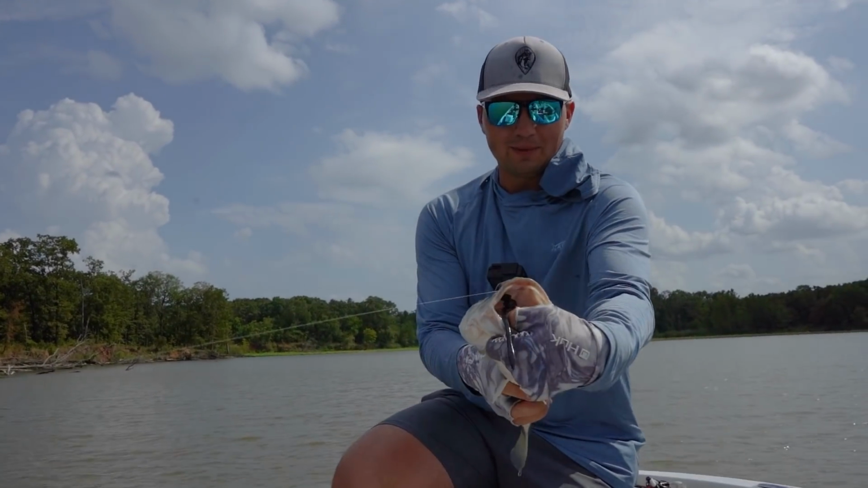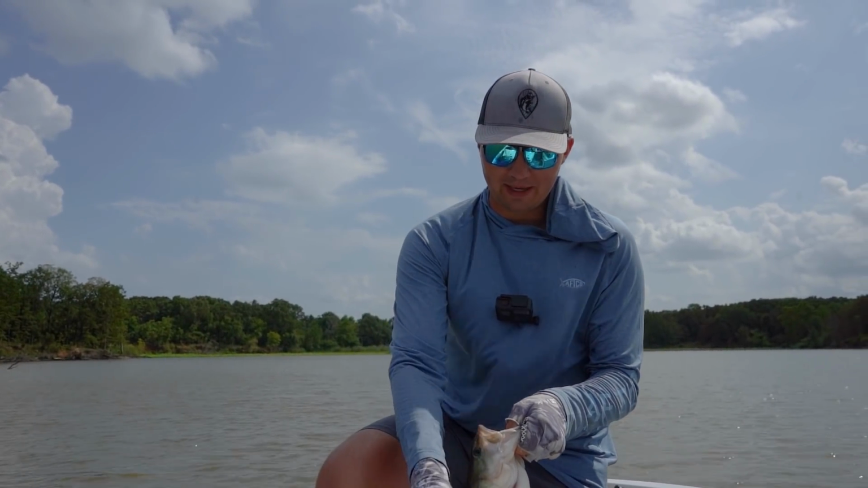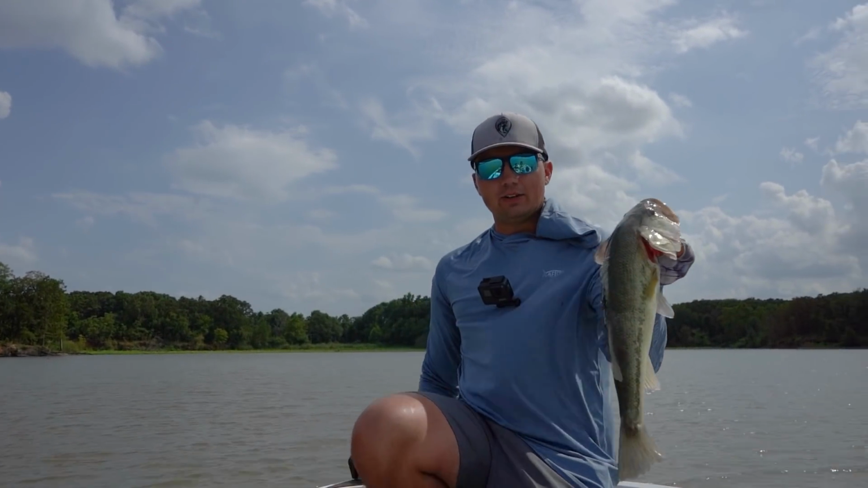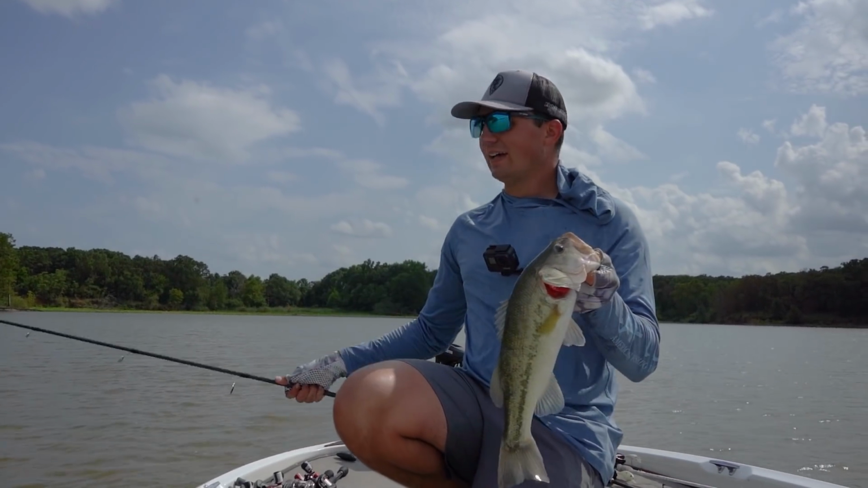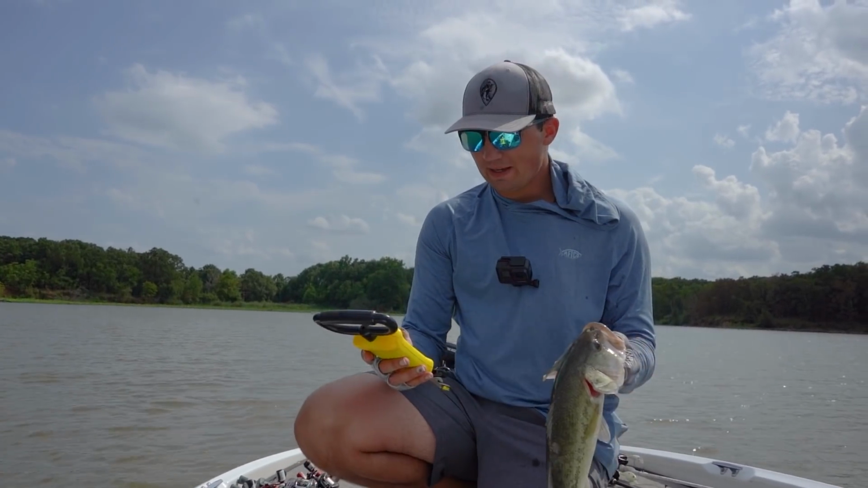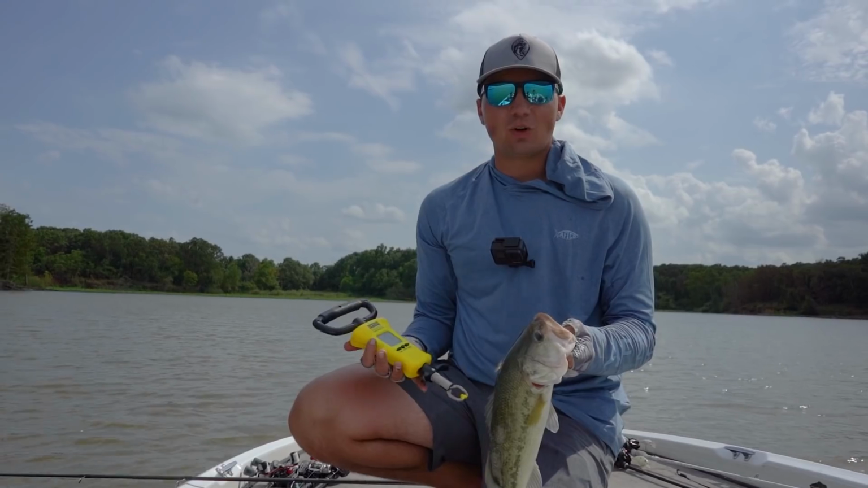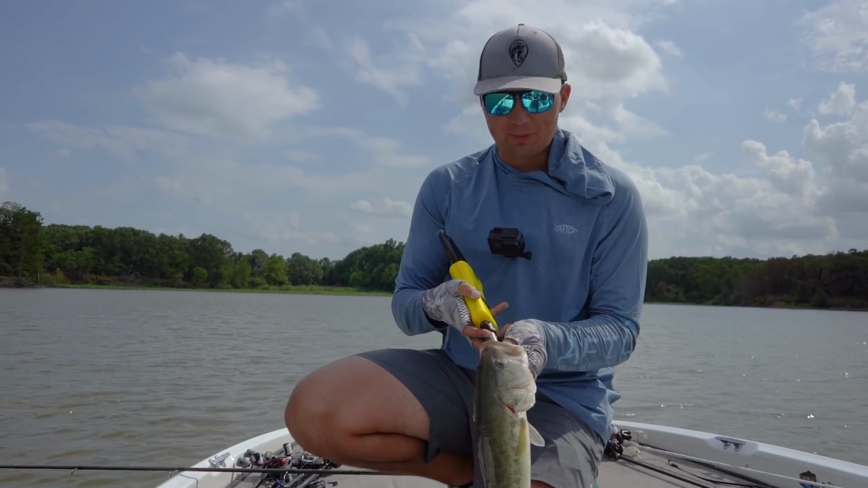Choke that worm. I'm just having to absolutely slow play them. I'm getting bit every once in a while, and they're out there. I'm just kind of having to really soak it to get those better ones. They're not chasing crankbaits. They're not chasing any sort of moving bait. You basically just have to dead stick a worm up there. There's not really that much current going on.